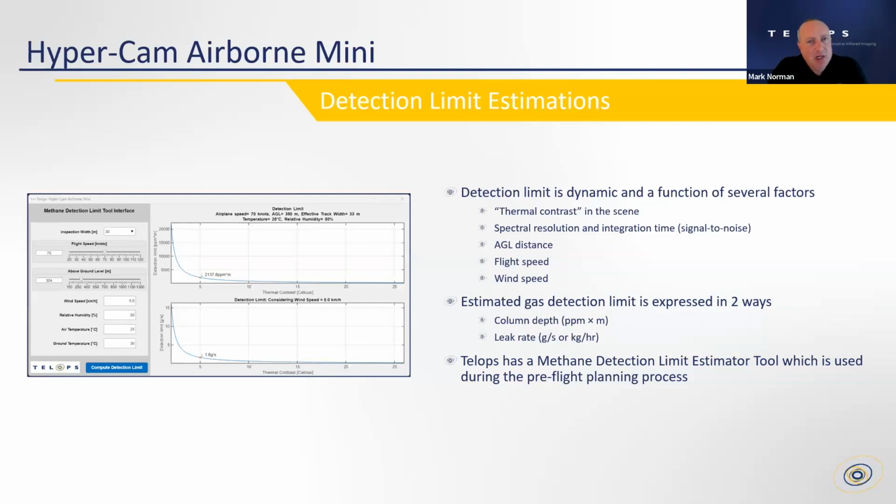Okay, so that's detection and identification. A question always comes up when we talk to clients about this type of capability. What's your detection limit? How low can you go? And unfortunately, the short answer is it depends, because detection limits are dynamic and they're a function of many different factors. And this is just science that dictates this.